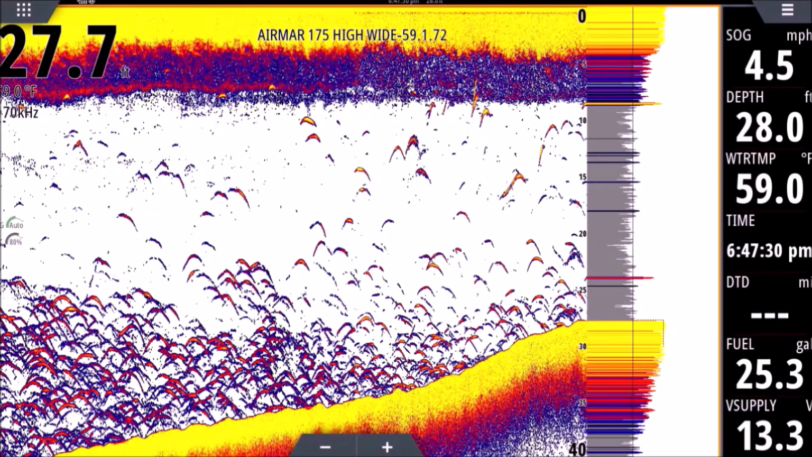Also, the strength of the return. You'll see some of these returns here. Some of these arches have yellow in them. Okay, if I see a lot of arches with yellow, that's a good sign. It usually means they're bigger fish. In this case, I know this was a lot of bait. I just know because we were netting it, we were catching it. So you see a yellow inside the return, that's a good sign. If you see a lot of arches with yellow, chances are those are bigger fish, stronger returns.